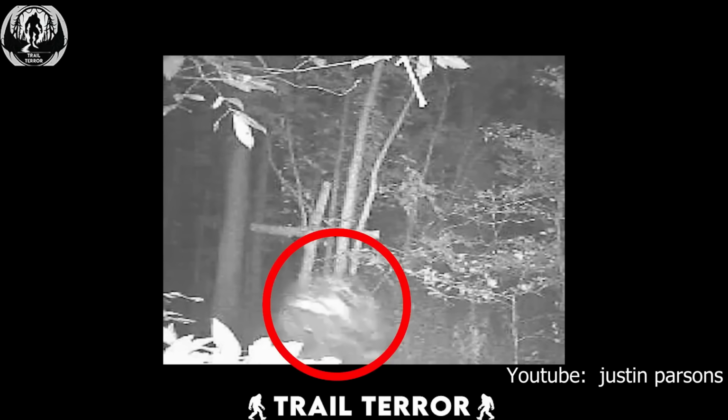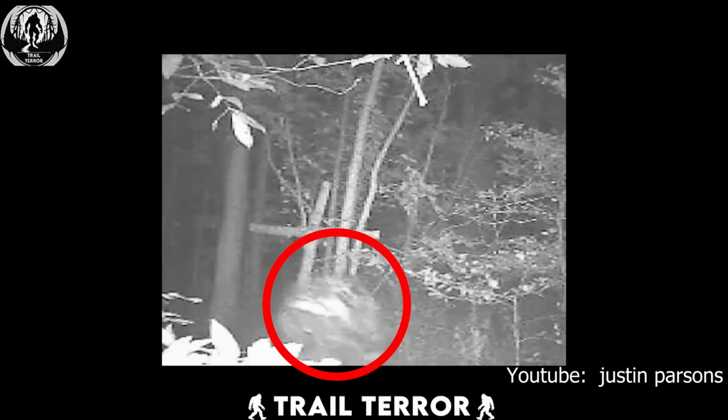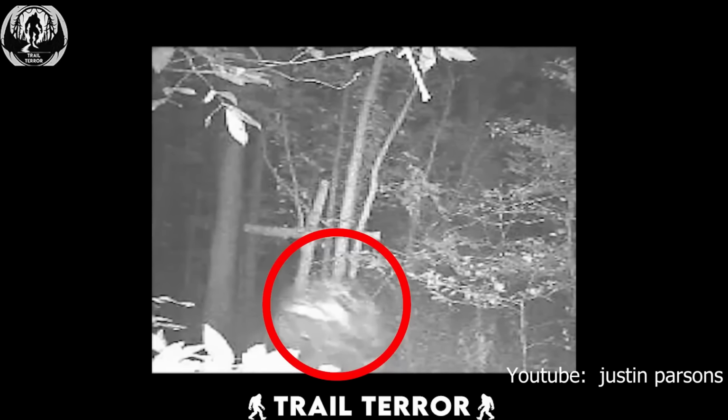Suddenly, out of the darkness, we catch a glimpse of a strange humanoid figure hopping in an odd manner right in front of the camera. And just like that, it hops off and disappears into the woods. Now, take a closer look at this creature. Long, thick fur covering its body, standing tall with a humanoid stature. Sounds a lot like the Bigfoot sightings we've all heard about, doesn't it?